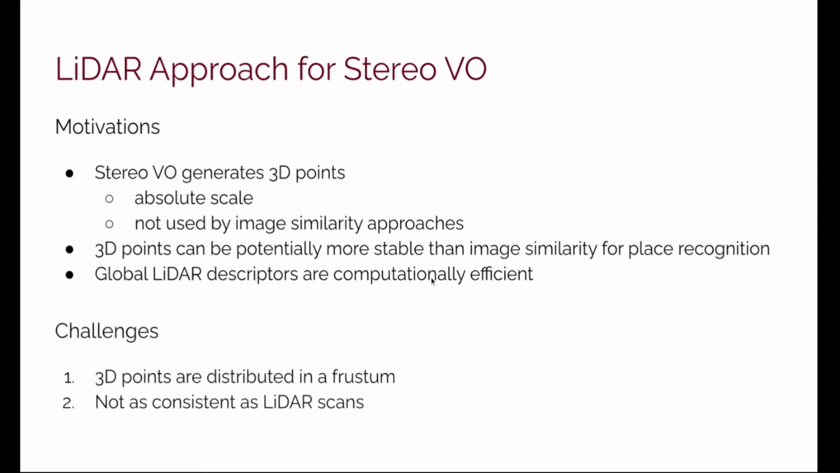The first one is due to the narrow field of view of cameras compared to the omnidirectional LiDAR. The 3D points from the stereo-visual odometry are distributed in a frustum, which is sensitive to the camera pose. The second challenge is the fact that 3D points from the visual systems are usually not as consistent as the points in the LiDAR scans.